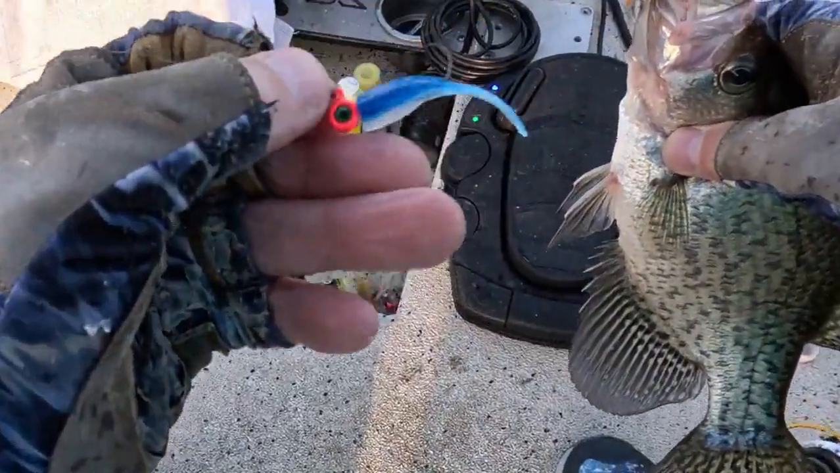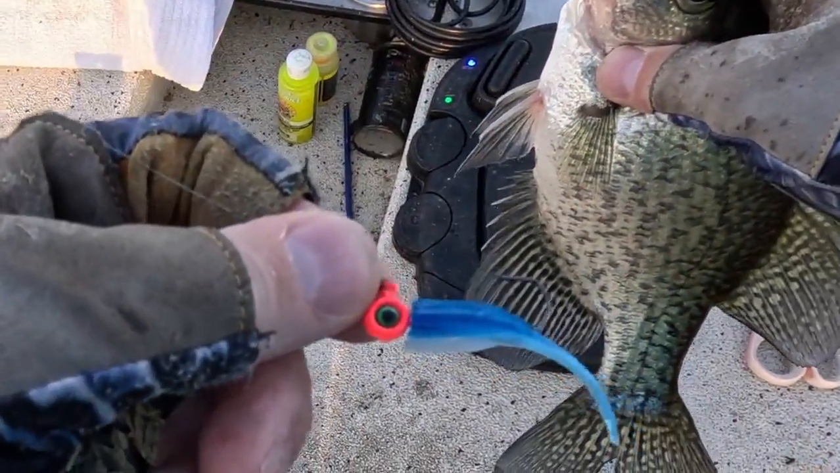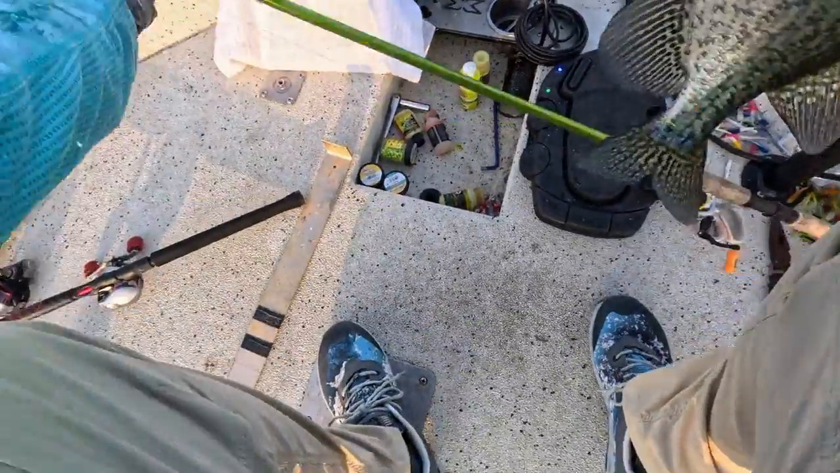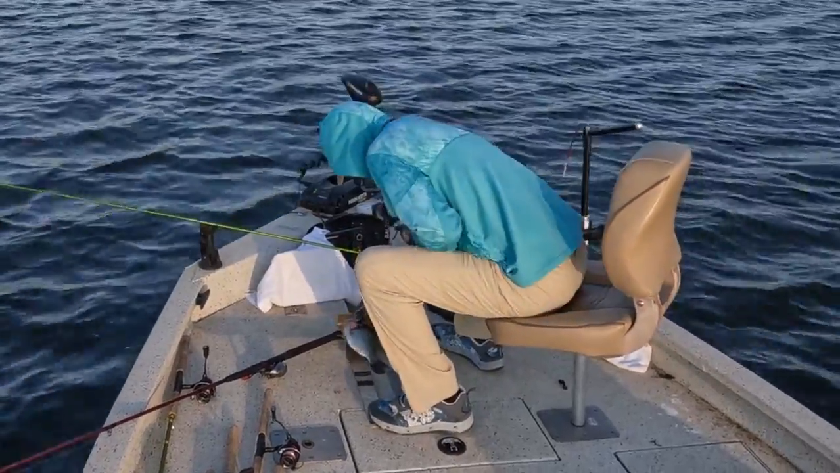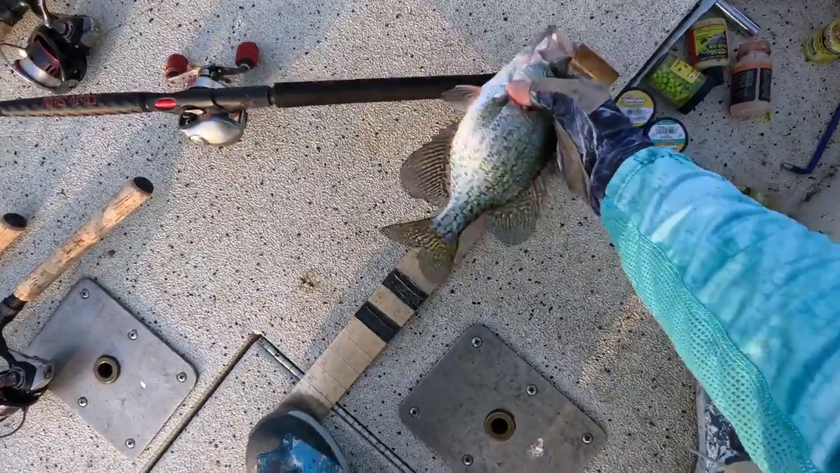They're wanting that bright pink head. It's a crappie magnet, 16th ounce head. I switched up to the bright pink head. I think they could see it better. They were biting it.